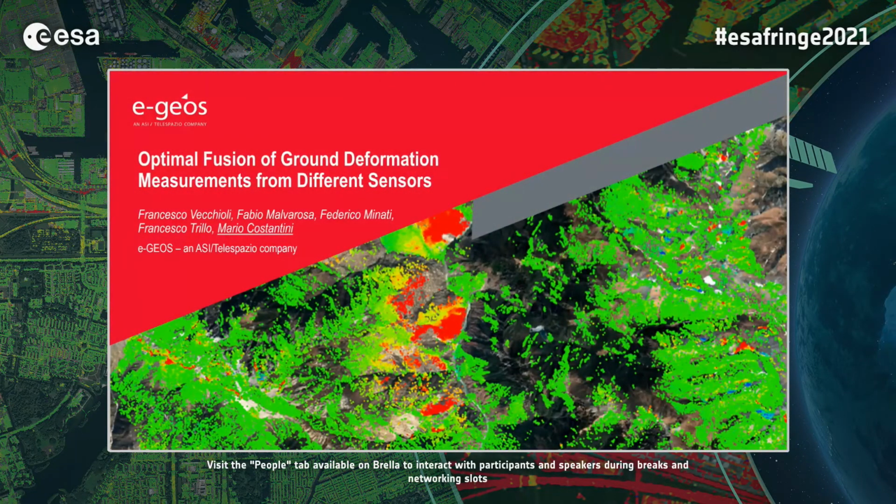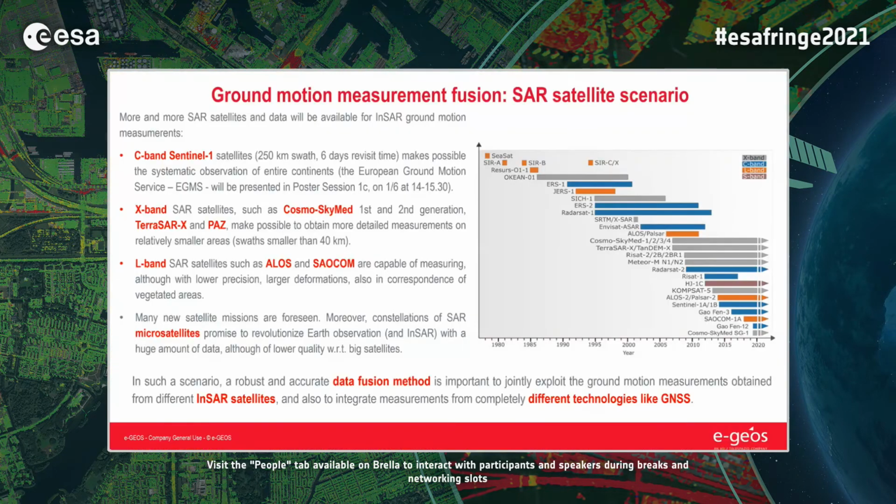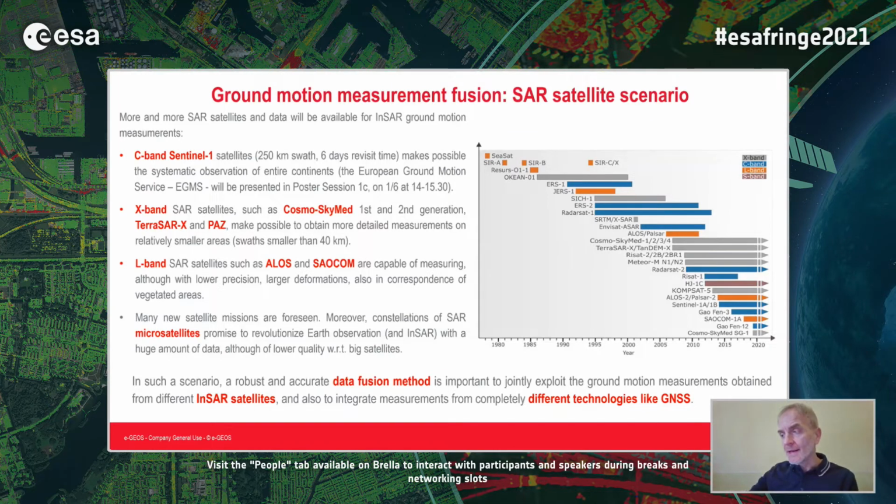Okay, so I'm going to present a technique for fusion of ground deformation measurements from different sensors. As we know, there are more and more InSAR satellite missions. Many were already launched. Many others will be launched in the near future, among which we will have also the SAR microsatellites, which promise to revolutionize Earth observation and InSAR with a huge amount of data.